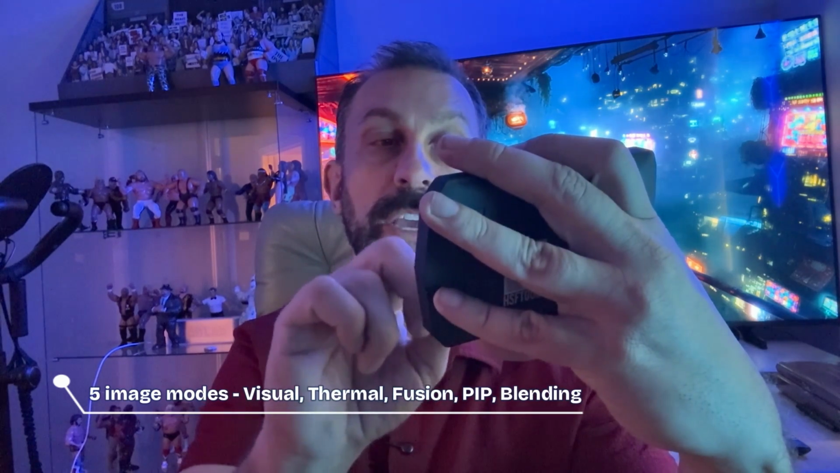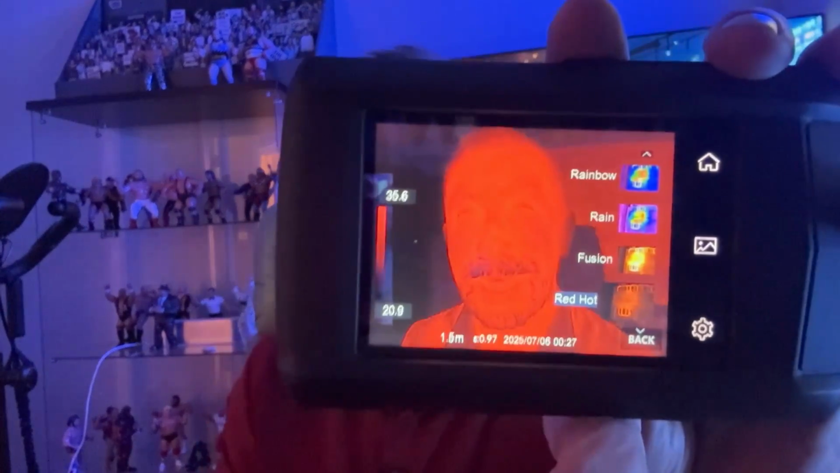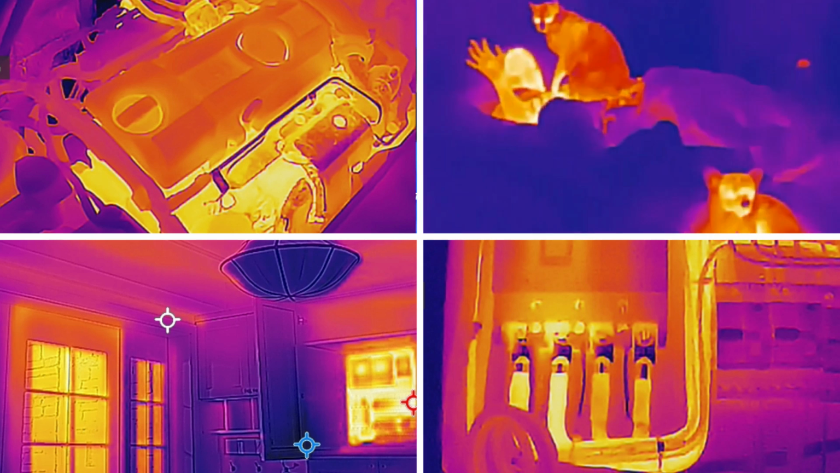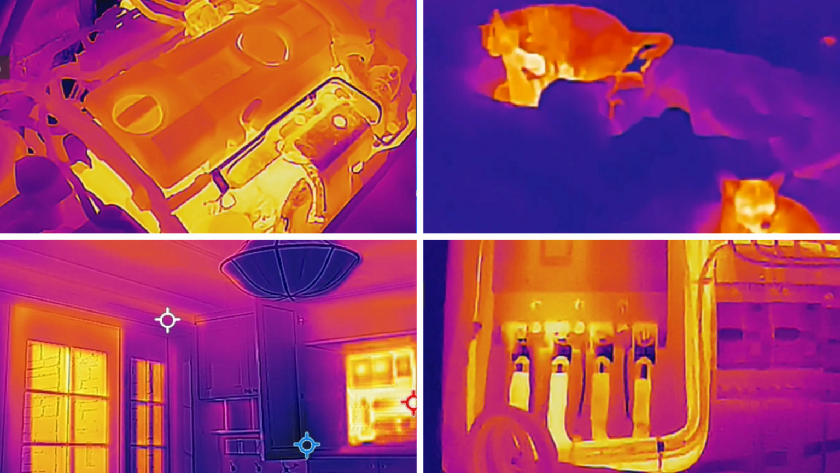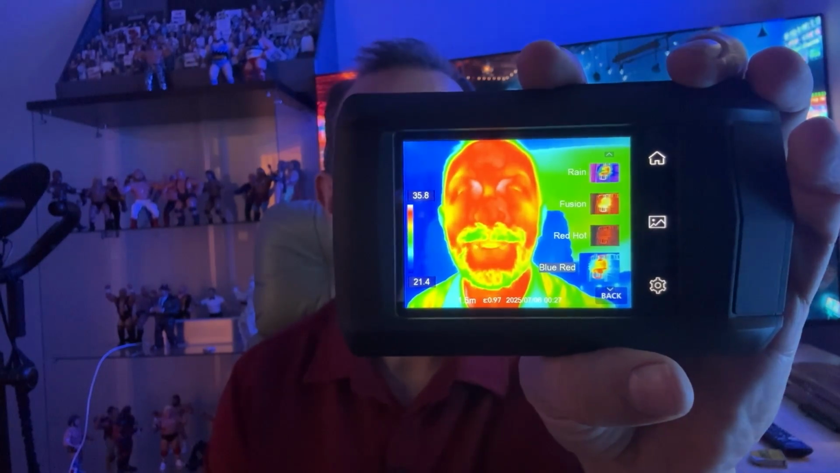So folks, if you're looking for something that's easily adjustable, we're going to go red hot here. This is going to be great for your everyday work. This is going to be great for finding those hot spots in the drywall, finding electrical issues, seeing where there's wasted energy. Folks, let's go ahead and check this out and kick it off right about now.